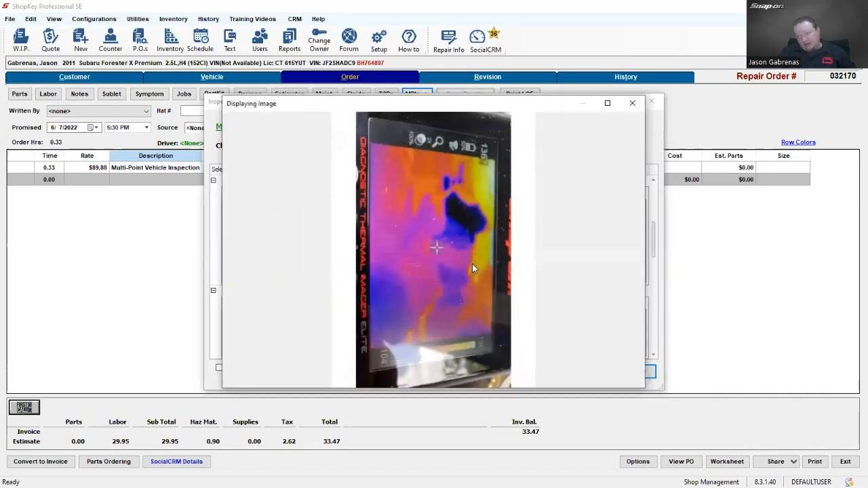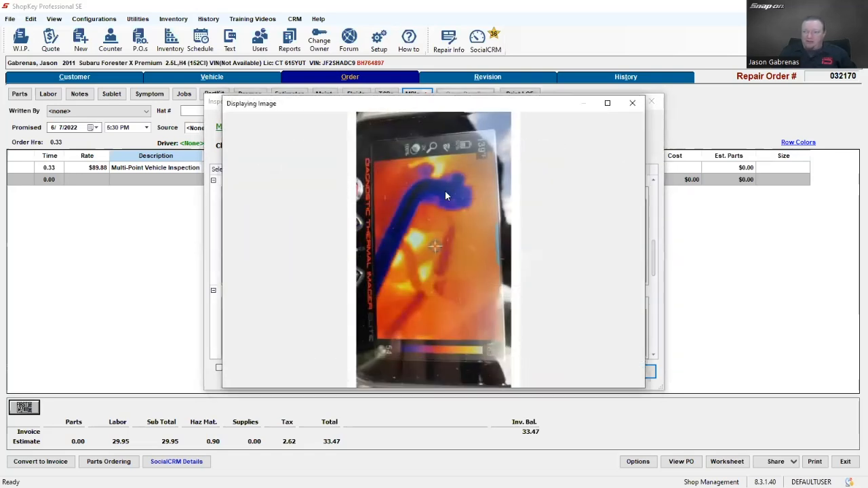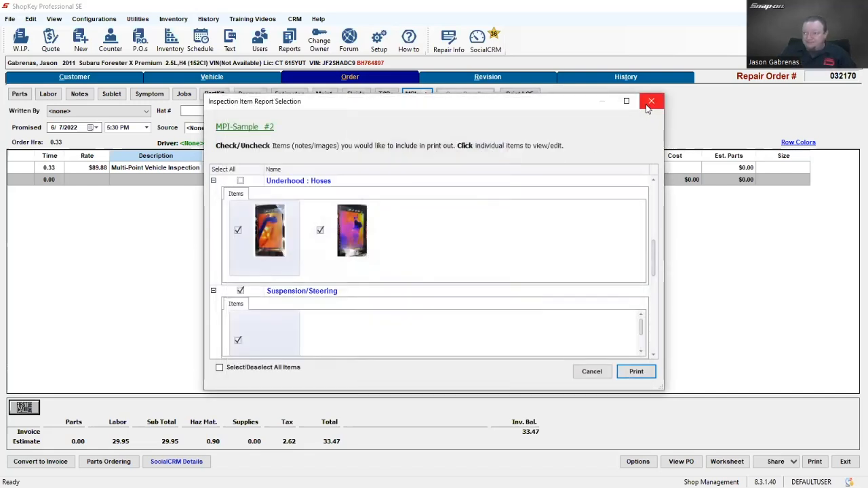So here's a picture that I took off the thermal imager of the hose right there, coolant hose. And then we also have the AC hose right there. You can see the picture. I just use it because it's with your phone or your tablet you can use. So I just use it to snap a picture of the screen and we can see right on the screen.